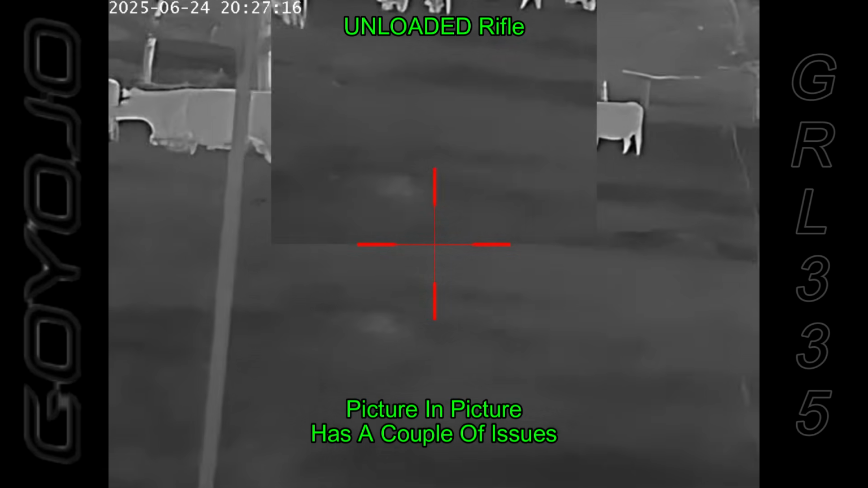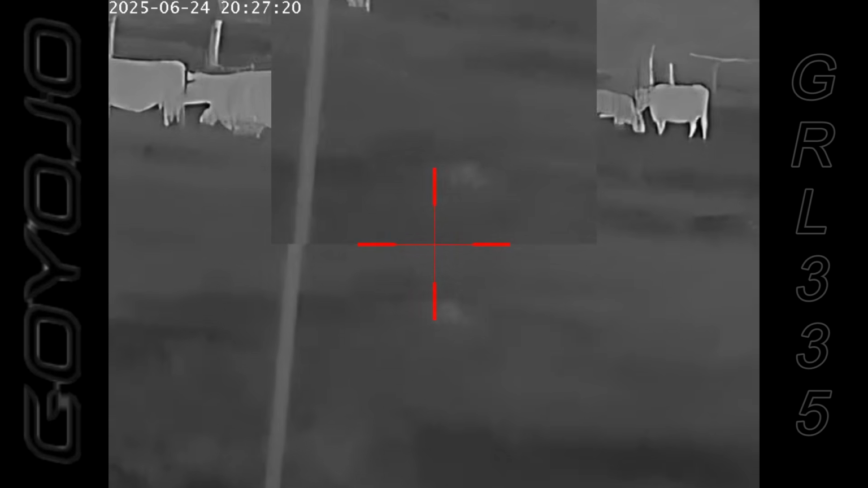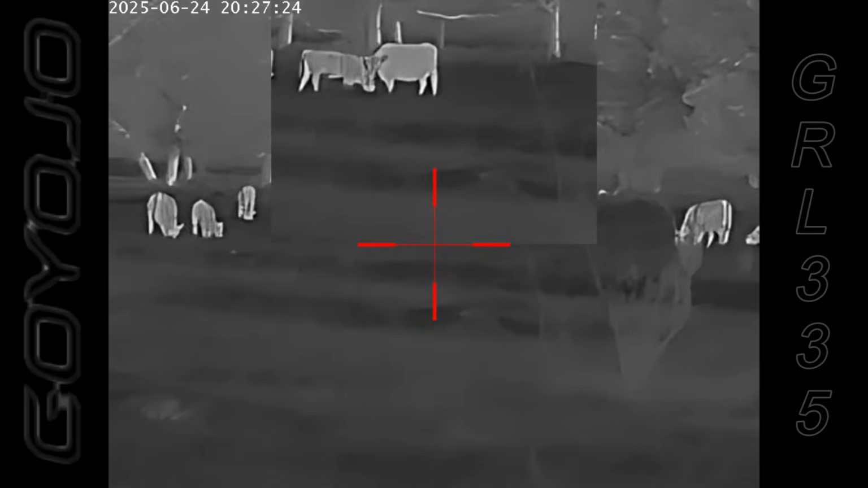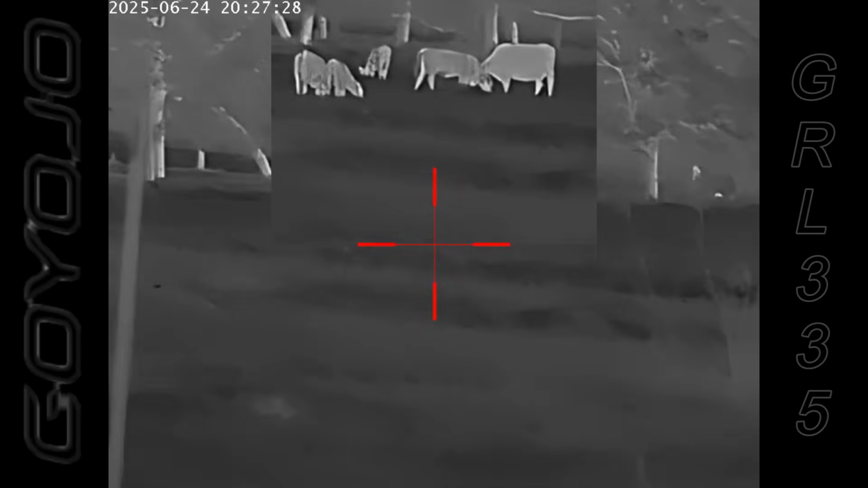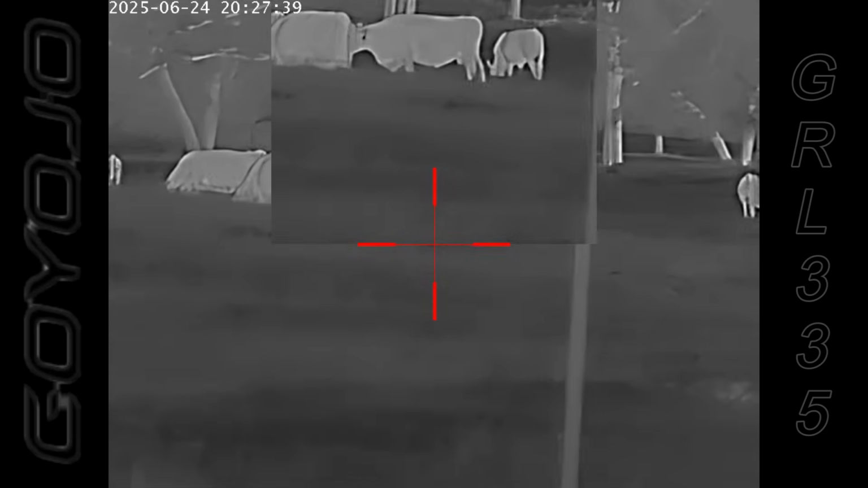Here's what the picture-in-picture looks like. You have to go through a couple levels of menu settings in order to get the picture-in-picture activated. When you turn it on, it occupies the top 1/4 of the screen, half the screen up and down, and half left and right, so that's about 1/4 of the screen. In the scope, you may see one crosshair, you may see two crosshairs. I was seeing two crosshairs at this time, except the bottom crosshair that you see right there was truncated on the top half of it. I could only see the lower half.